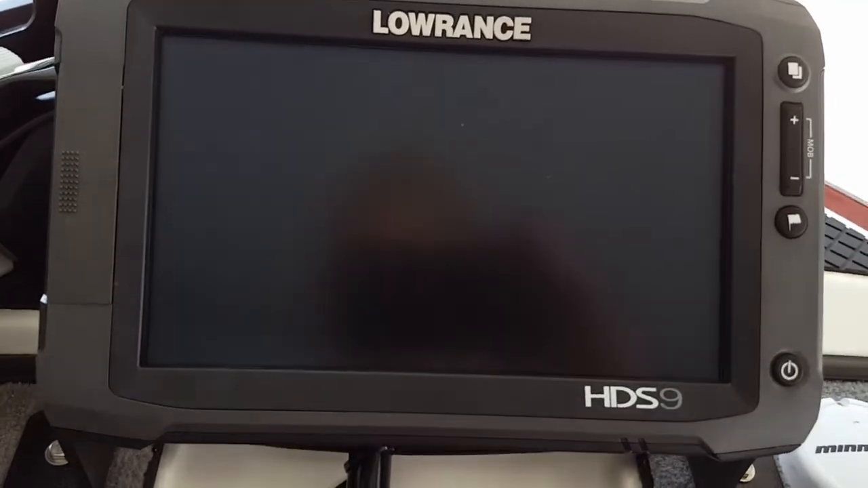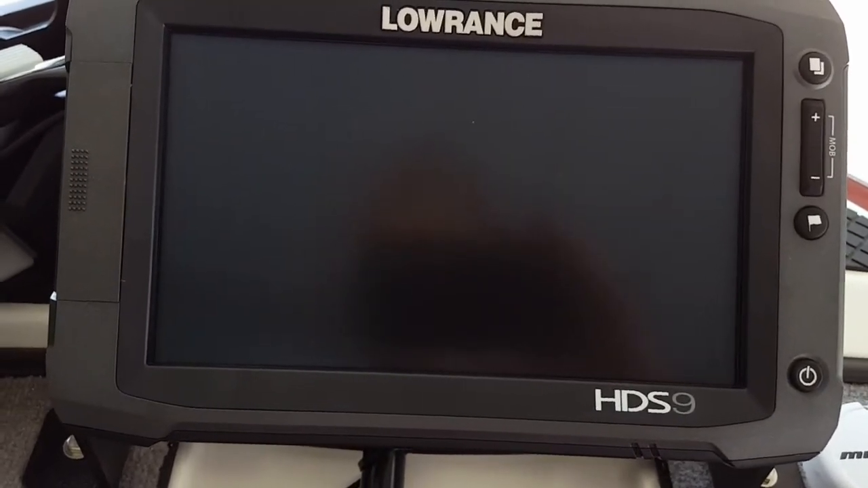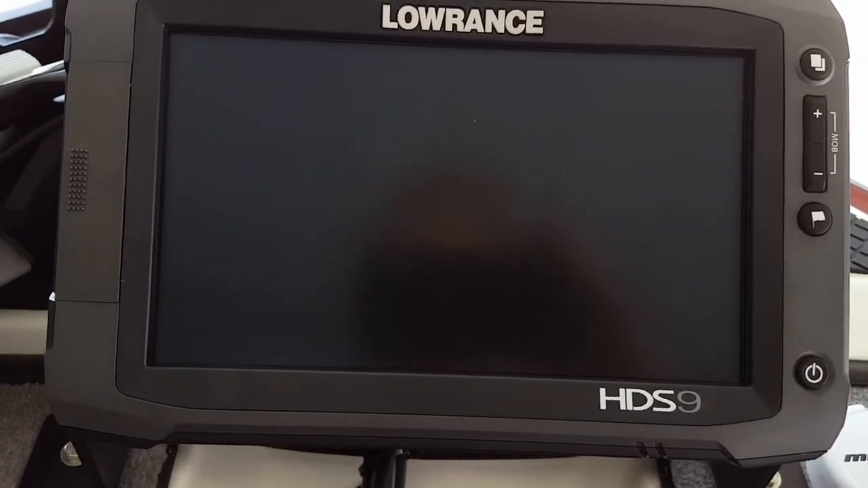And when you turn your units on, the units are a little slow. This is a Gen 1, so the processor is not that fast. It's just got a single stage processor in it. But the Gen 3 is supposed to have a dual, and I guess the Carbon's supposed to have a quad core in it. I'm not sure about that, so don't quote me on that. But this one's got a single stage processor in it, so it's fast, but it's not that fast. But you want to give this thing time to come on.